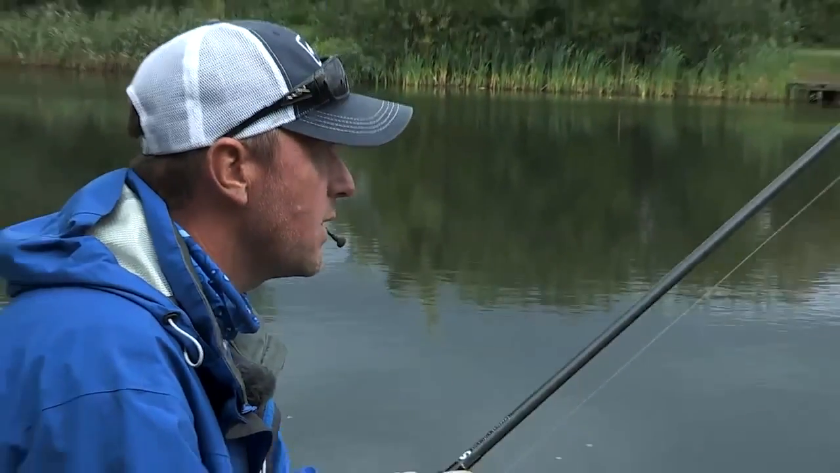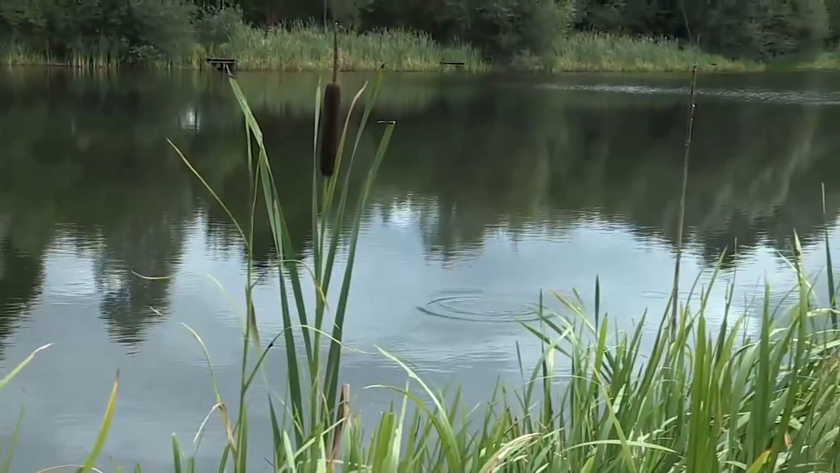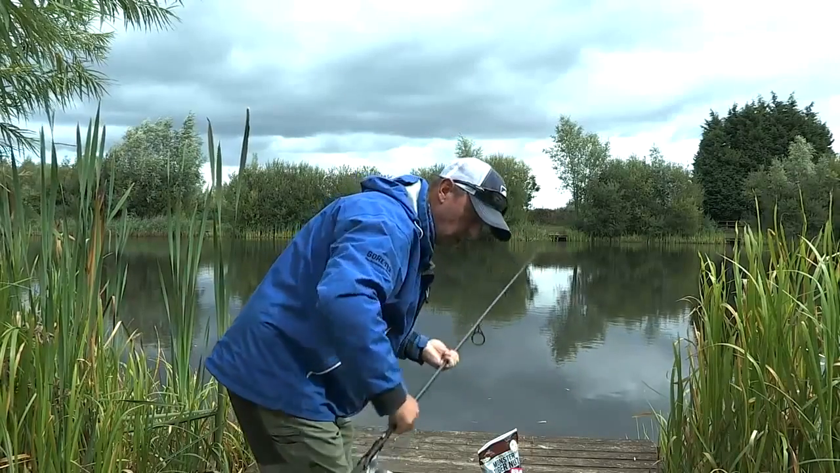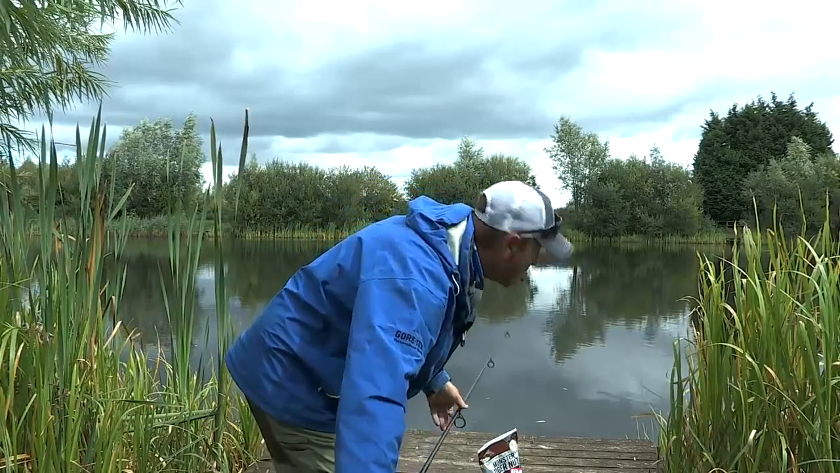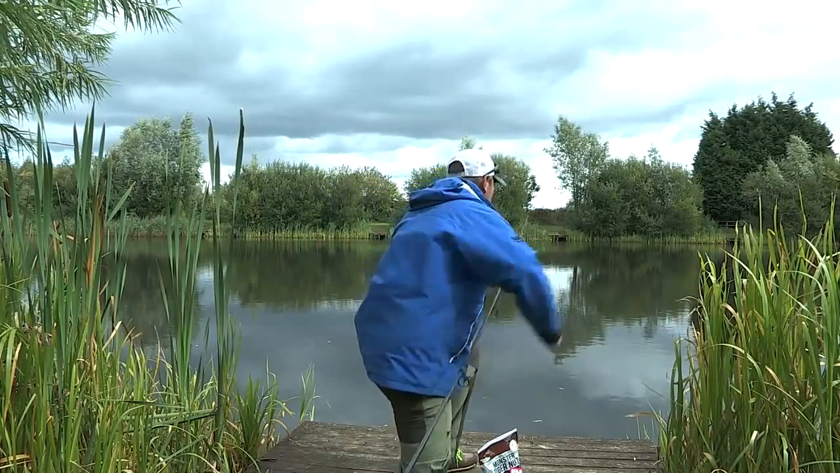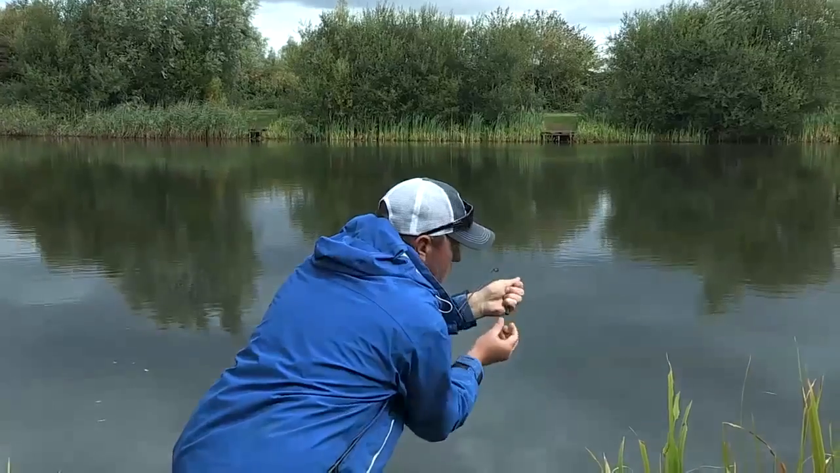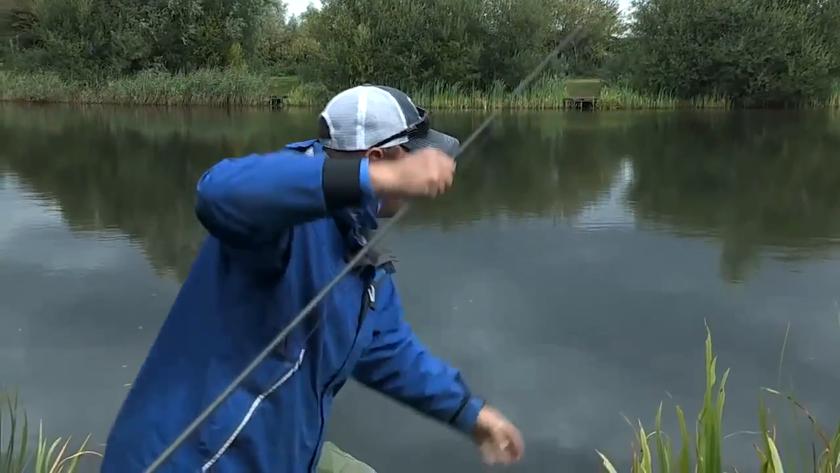I'm just going to put a bait down there now. Just cast him in. Straight on when I saw those fish. Now I'm going to put this back lid on. Just creep around because they are pretty close in. I'm going to put a back lid on just to keep everything nice and tight down there, down the edge.